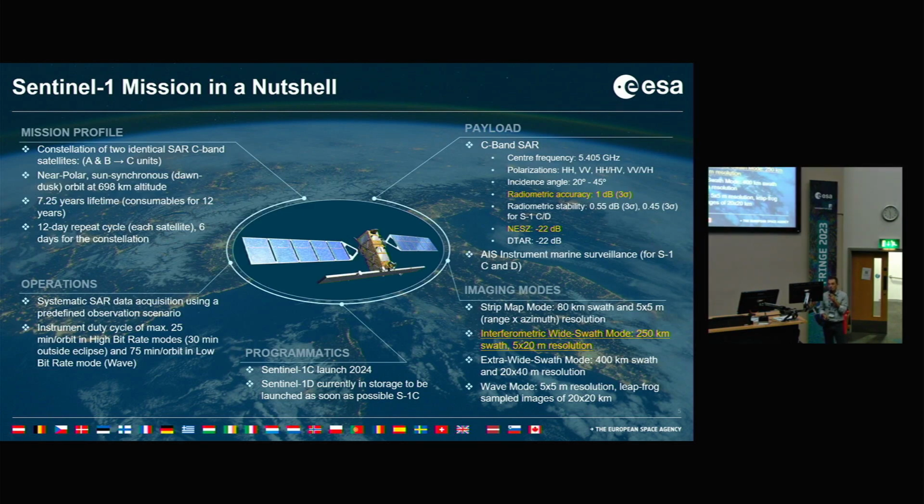Operation-wise, the mission is characterized by systematic data acquisition and systematic data processing, with a predefined user observation scenario. I remember in previous FRINGE or Living Planet symposiums, the users were asking us to be as boring as possible in terms of observation scenario, and I believe that we succeeded on that.